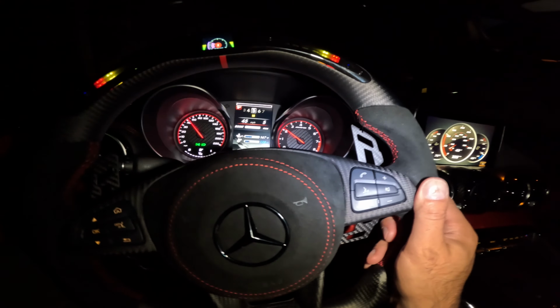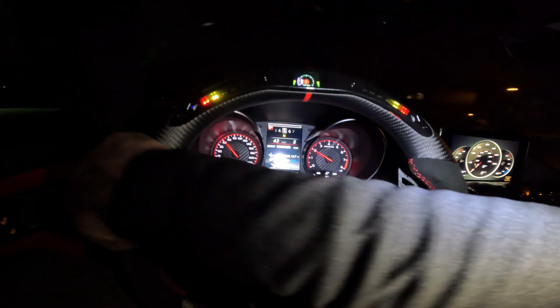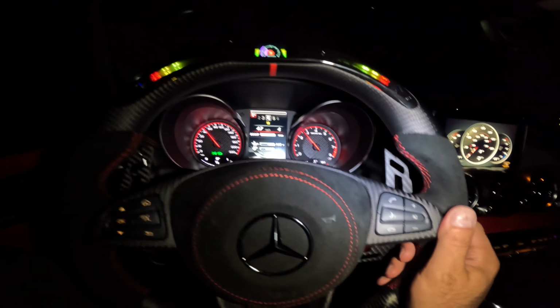When I got the GTS, I was really feeling the non-aero package on it, as opposed to the Edition 1 or a GTR. I wasn't really feeling the aero on those, I'm not gonna lie. So then I saw the GTS and figured out that they have the same engine, which is the M178.